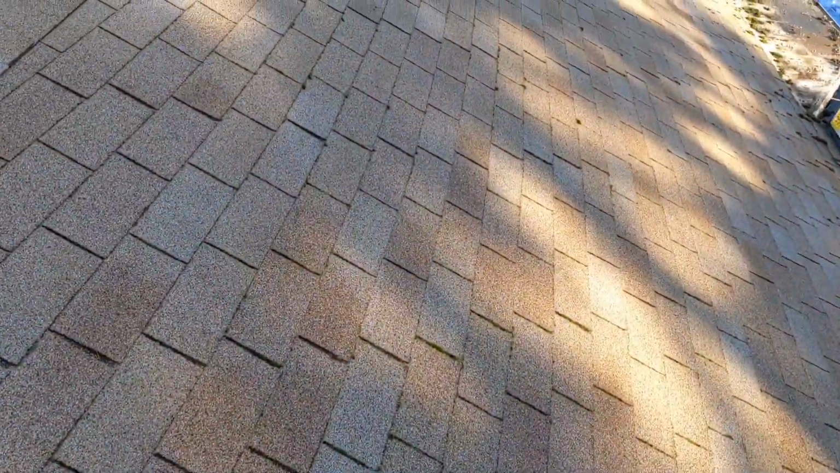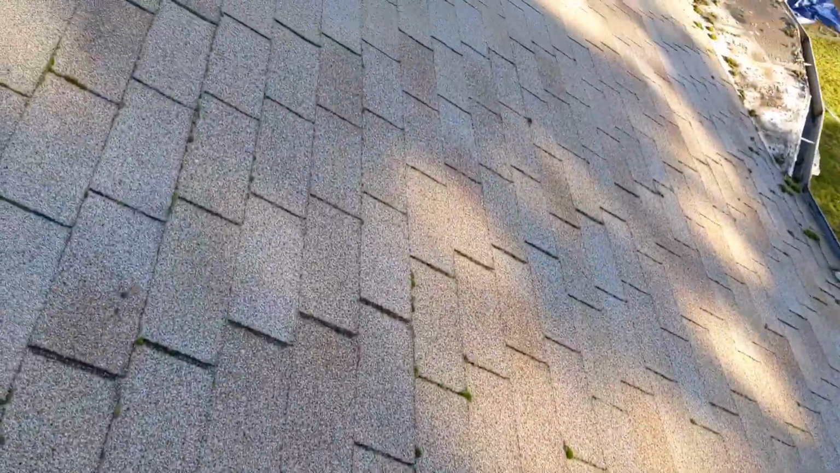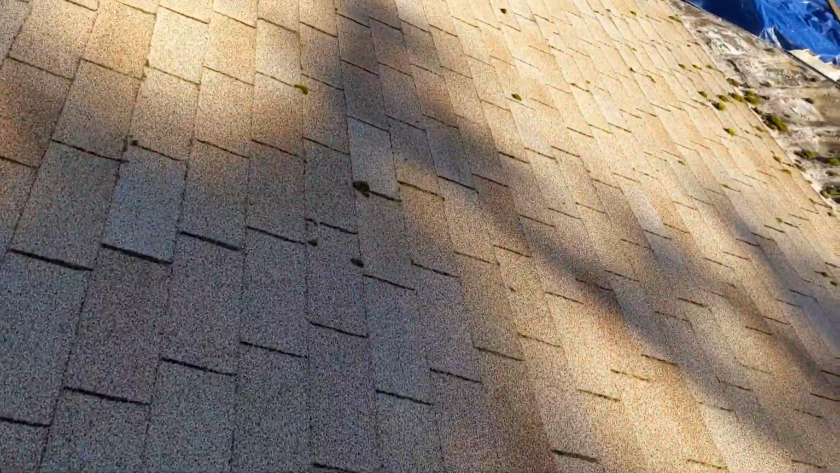But there is also some problems. The roof is sheeted. I went in the attic and checked that. It was originally skip sheeting. It's since been sheeted. Now, moving on to the quality of the installation. This is where we have some serious problems.